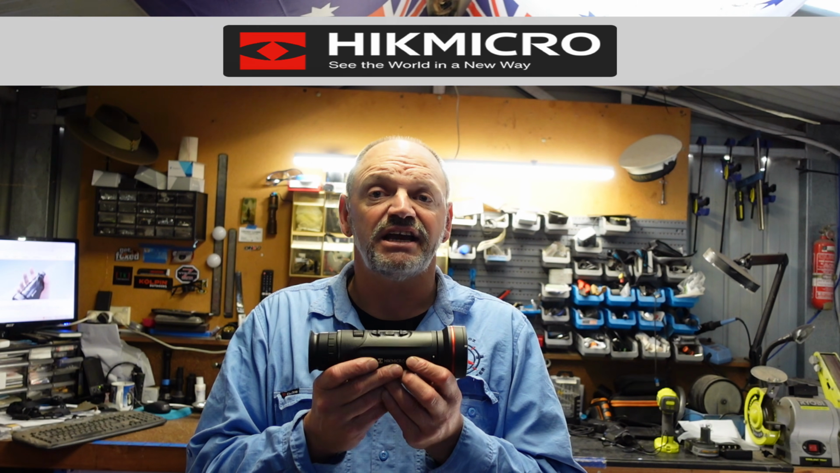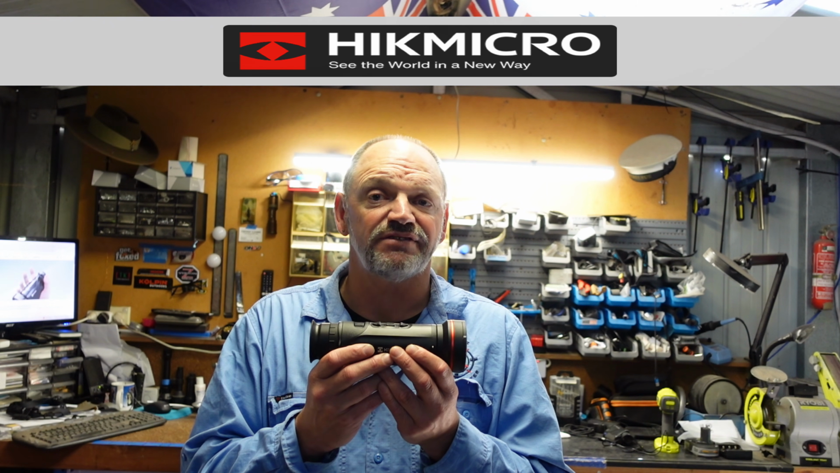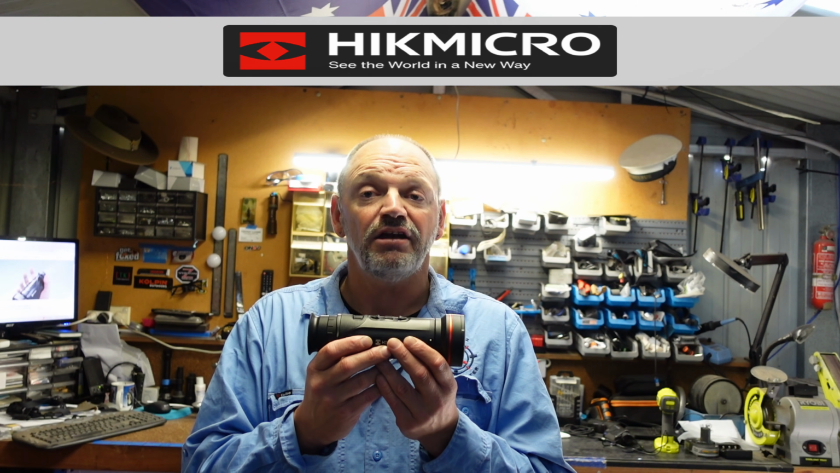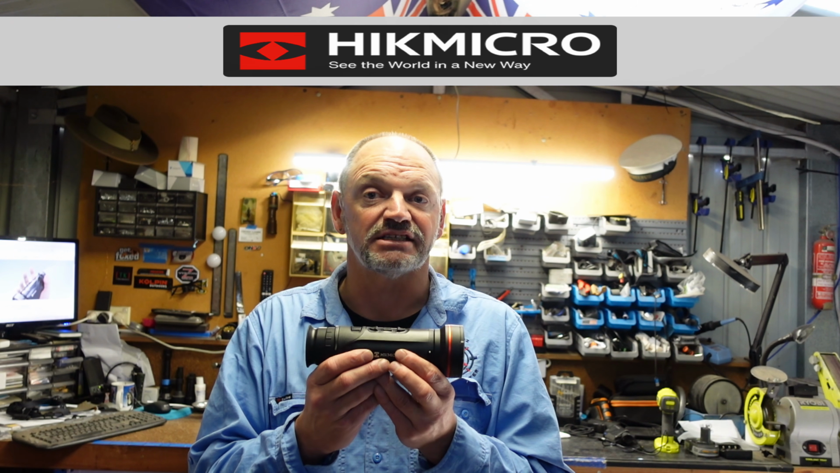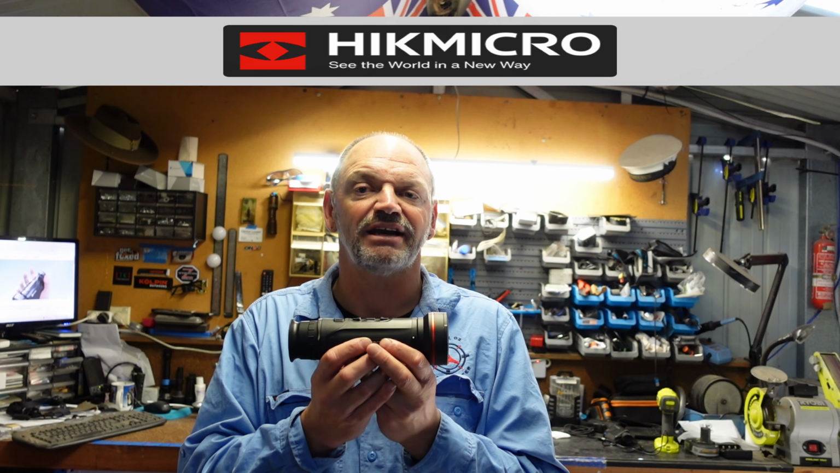This comes with a standard magnification of 2.7 times zoom. It also has 3 other levels all the way up to 21.6 times magnification. This is all digital as it's a digital scope. It comes with an algorithm built in that you can turn on and off, which alters the image quality. So as you zoom in, the algorithm will automatically adjust the sharpness and smoothness of the video or image whilst you're looking at it.